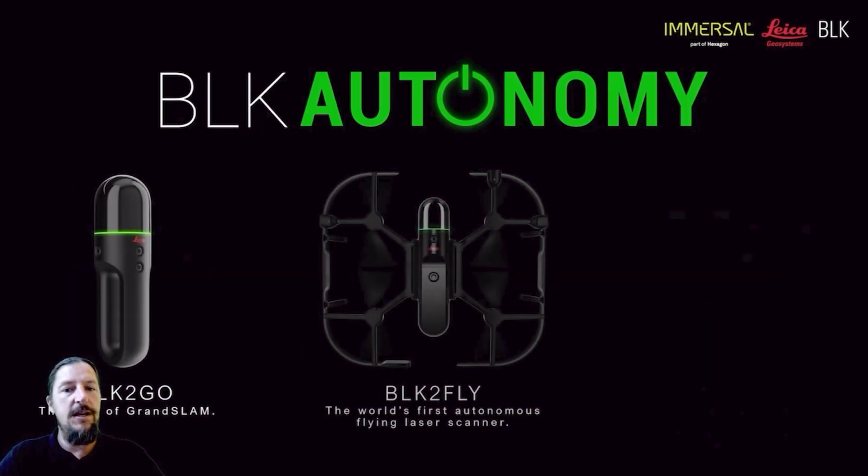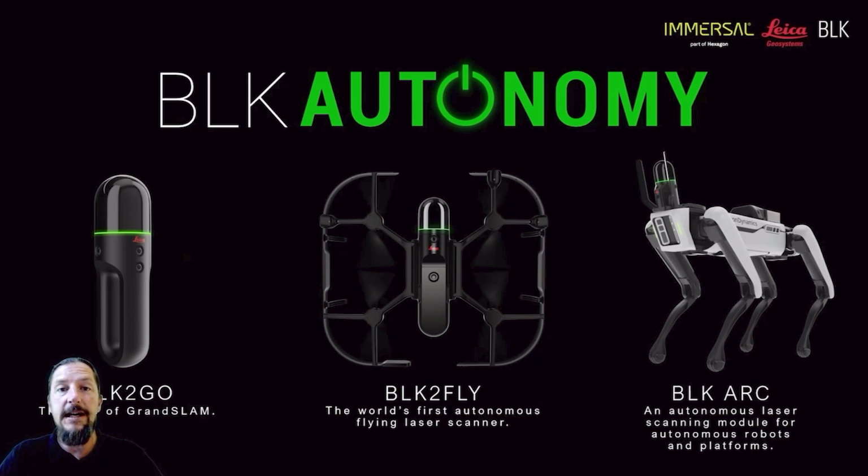Talking about autonomy, we've got another webinar coming up next week, the 20th until the 23rd, 24th, I think. It's all about BLK Autonomy. It's about BLK2GO, the BLK2Fly, which is the world's first flying laser scanner, and the robotics module, the BLK ARC, or autonomous reality capture. These will all be showcased in detail next week with use cases and brilliant case studies. So please sign up for that. We'll be sending you a link after this webinar where you can register as well.